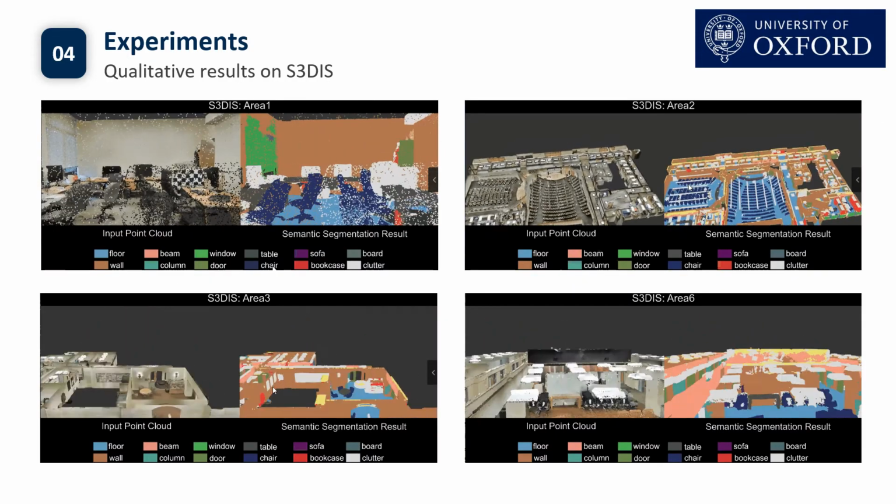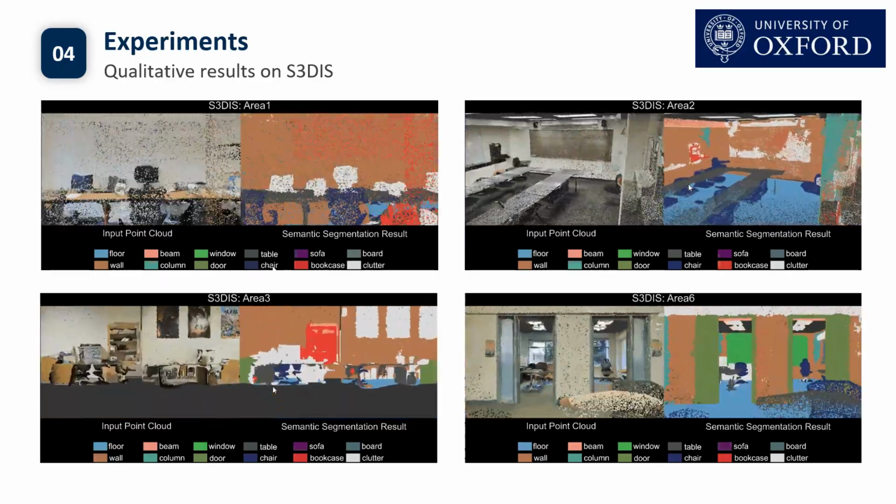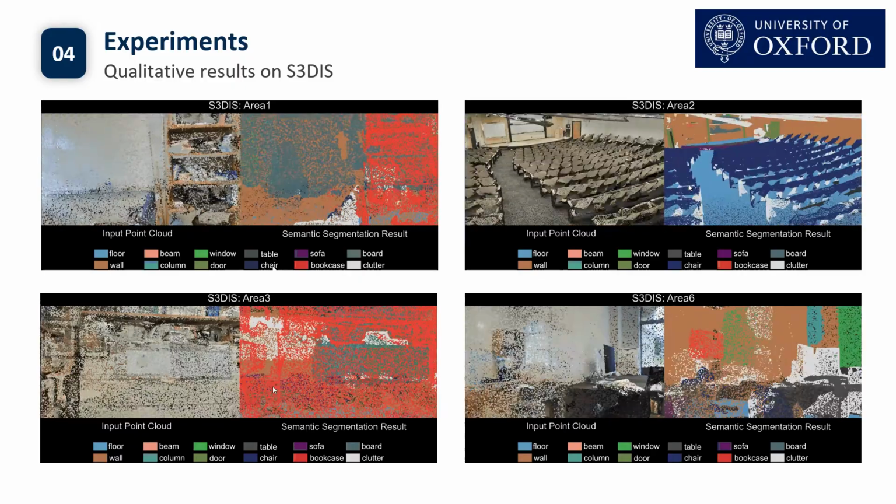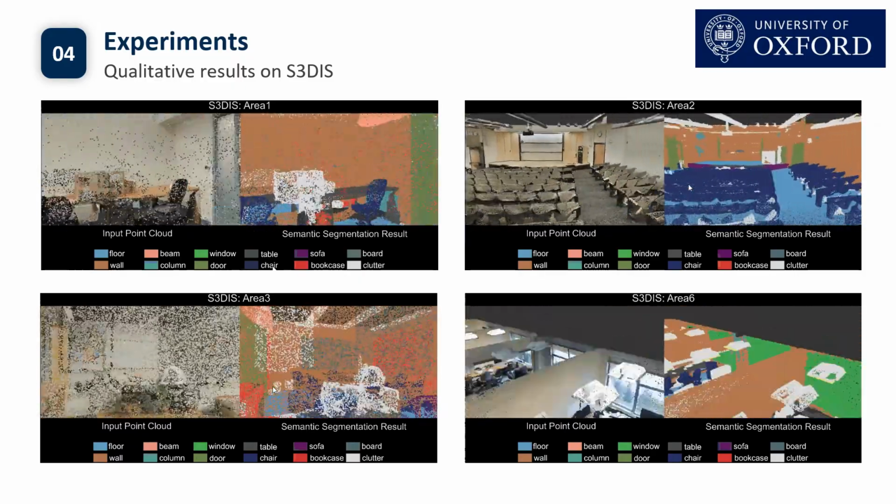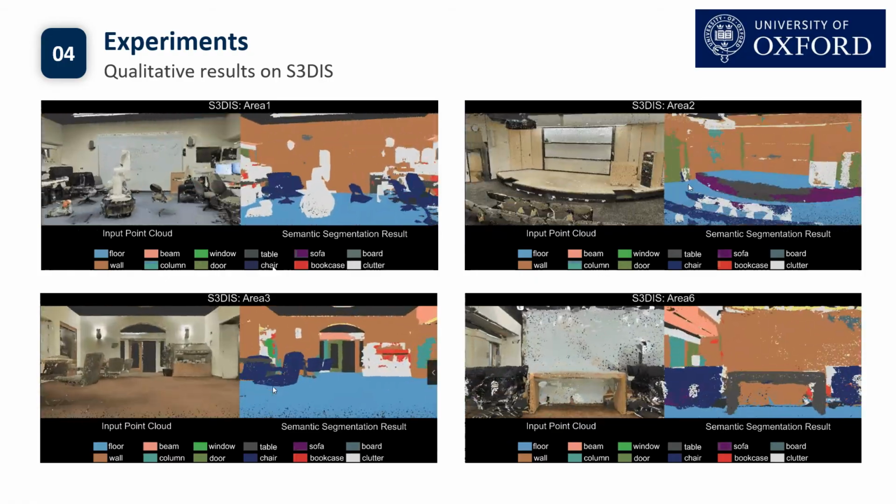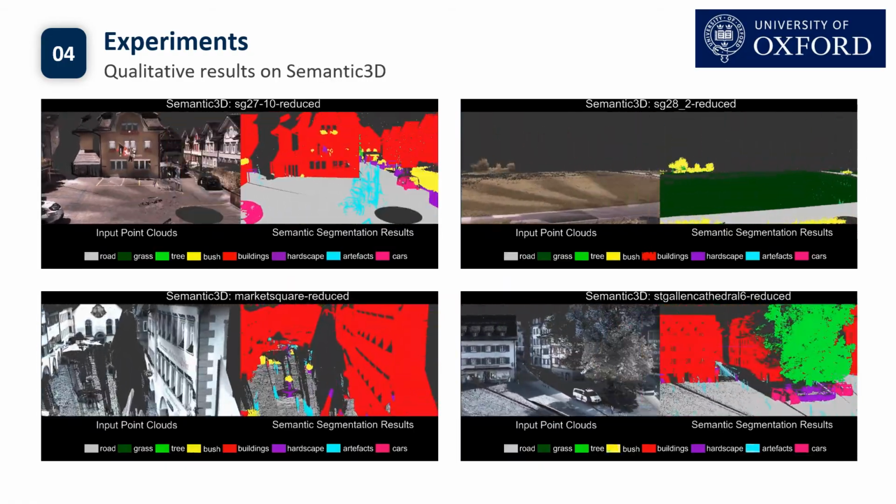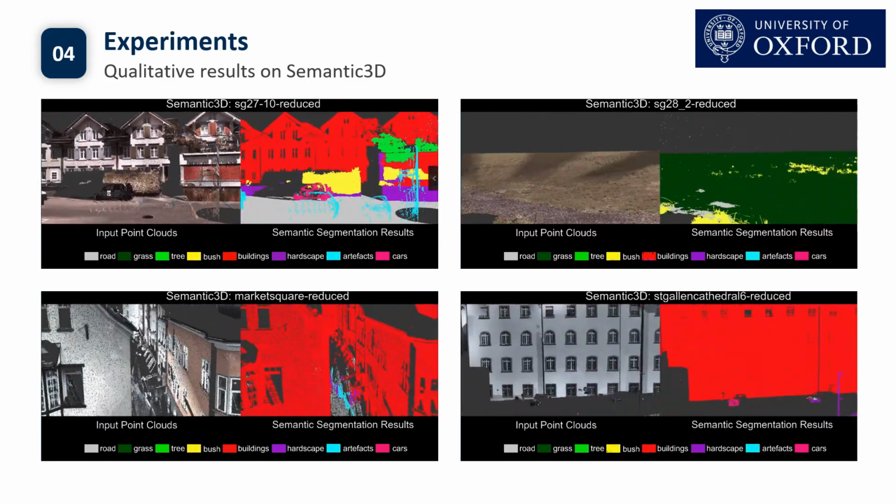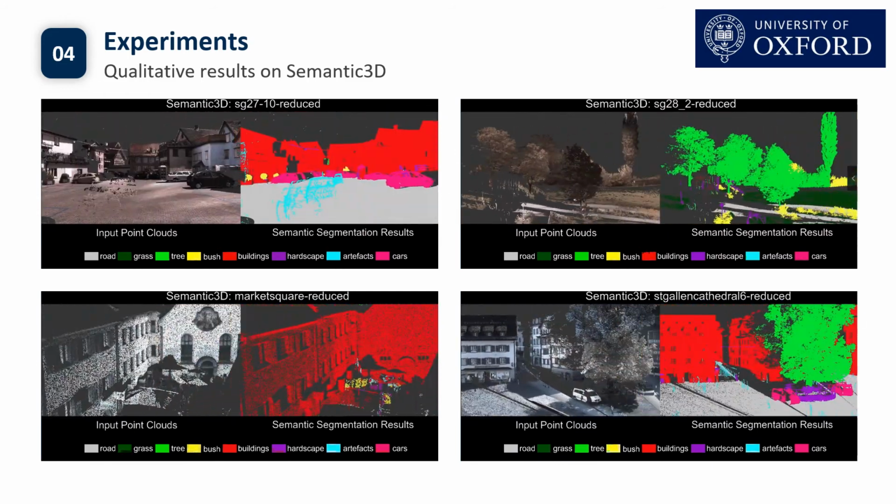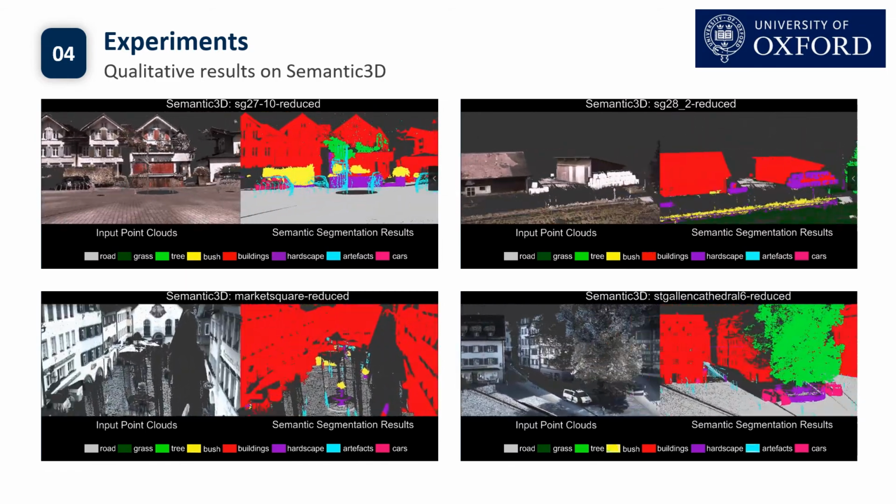Here we show some qualitative results achieved by our RandLA-Net on the S3DIS dataset. Different colors mean different semantic categories. We can see that our RandLA-Net achieves superior segmentation performance on large-scale point clouds. Then we show the qualitative results on the Semantic3D dataset. This is an outdoor dataset. We can see that the proposed RandLA-Net is able to achieve consistent segmentation performance.